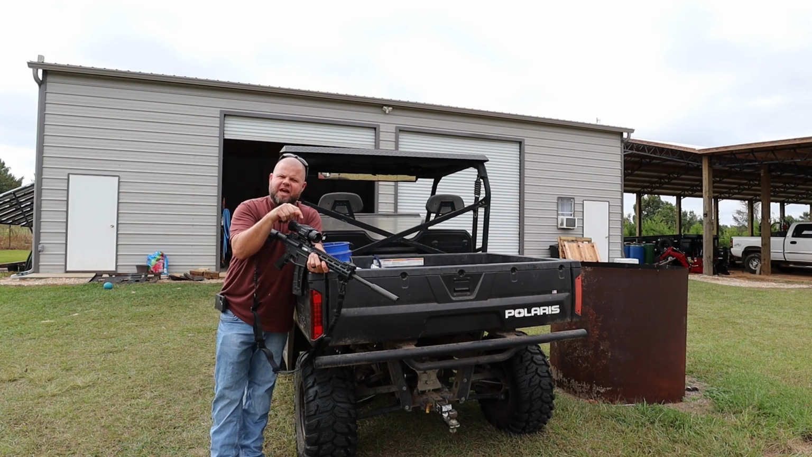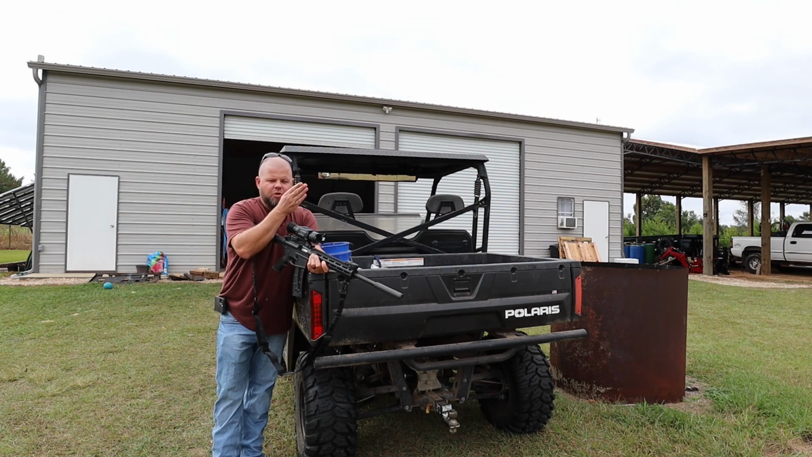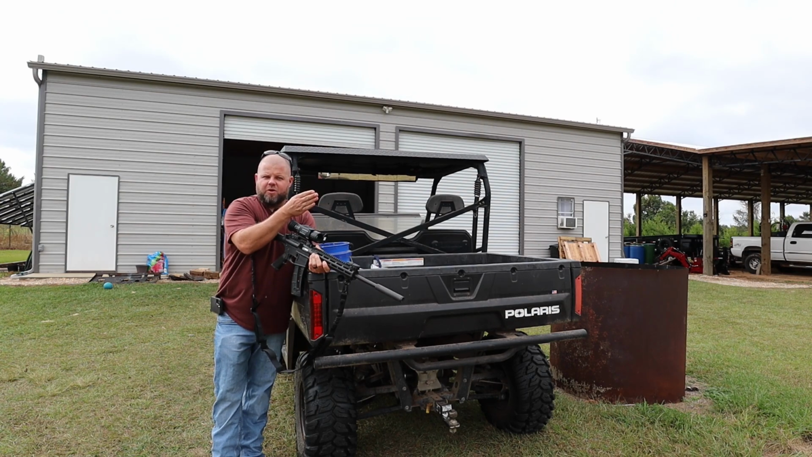Now I can go into the sight-in menu, which does not record, so I can't show you that on video, and literally move the crosshairs down to the impacts. So you want to keep the crosshairs directly on the bullseye where you're aiming, and then with the buttons, move the crosshairs over to the impact for a real quick sight in. There's a lot of scopes that offer that feature.